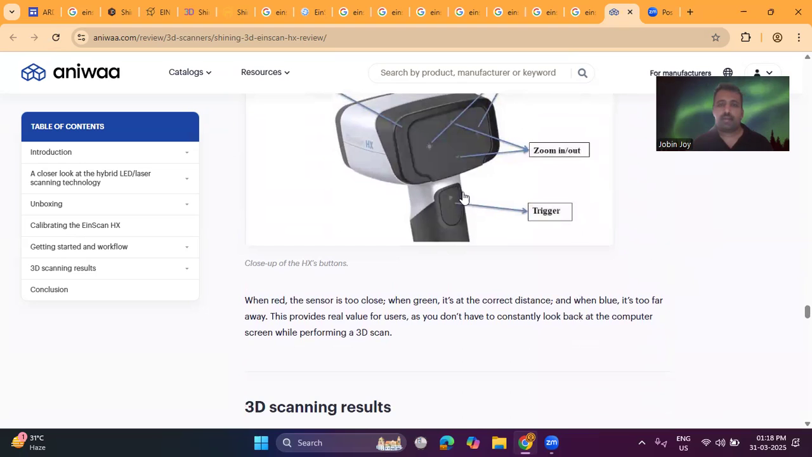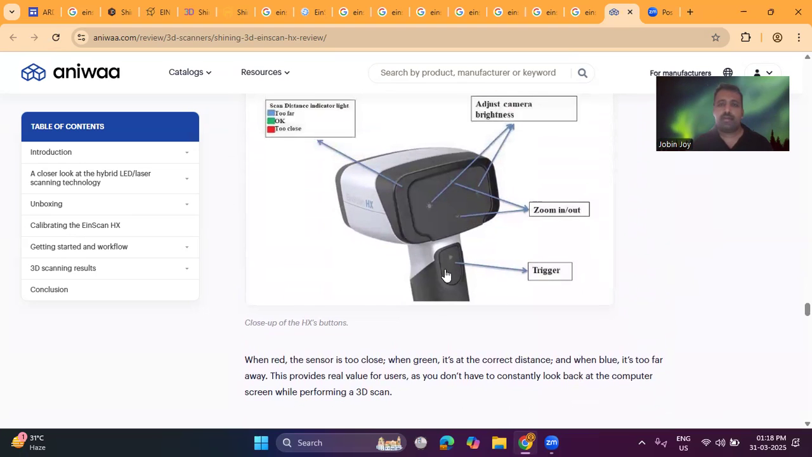This is the button to start the scanning process. This trigger button starts the scanning process. Here there is a plus and minus, so we can zoom in and zoom out, and we can increase the brightness using these two left and right buttons.